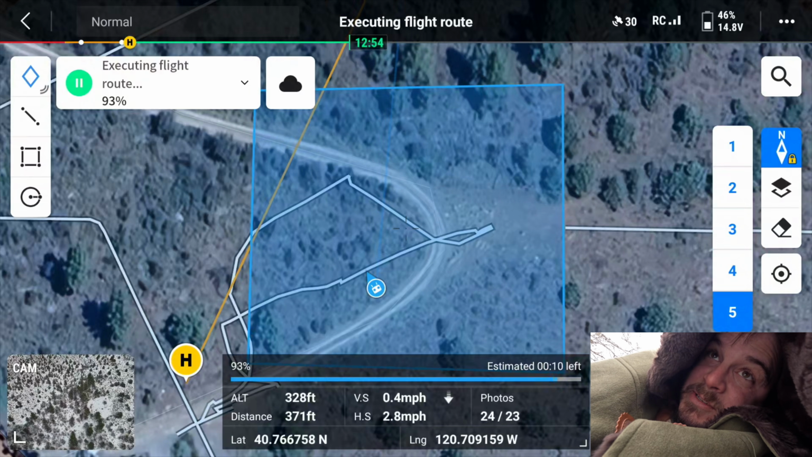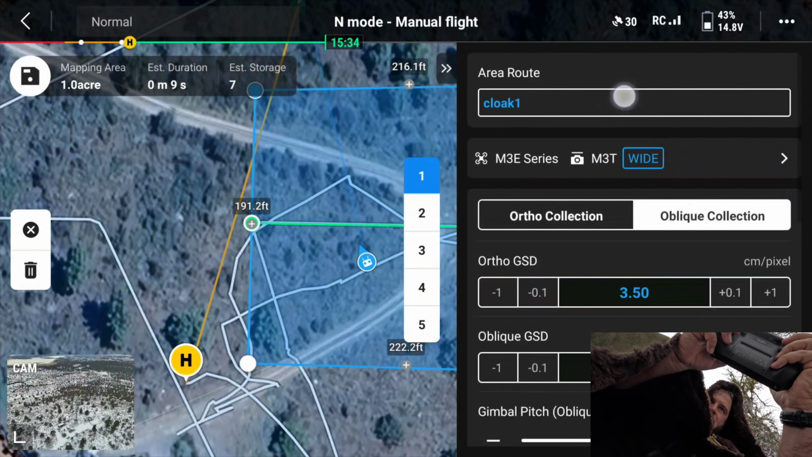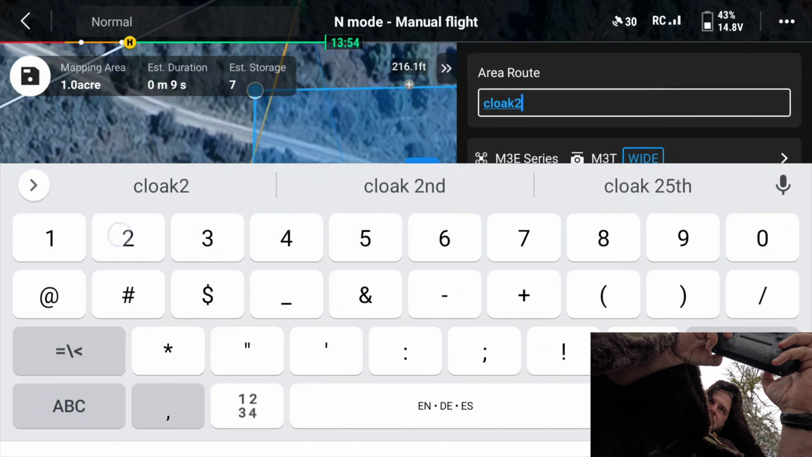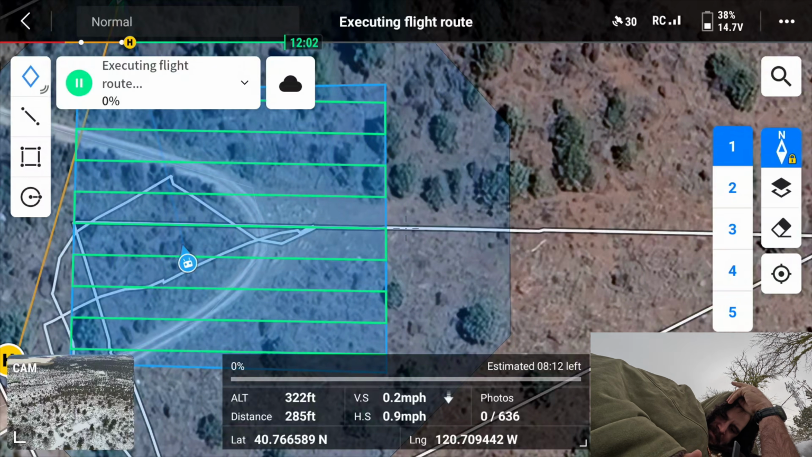All right, I think now I need to switch it over to the infrared. Now we're going to do the same thing, but in infrared. And start. Moving to start point. Now I've really got to make sure that I have the GoPro in here because it'll pick up on the GoPro heat really easy.